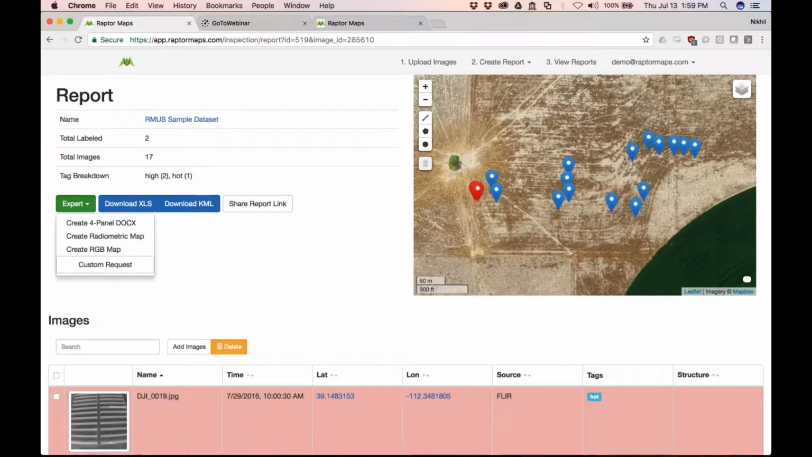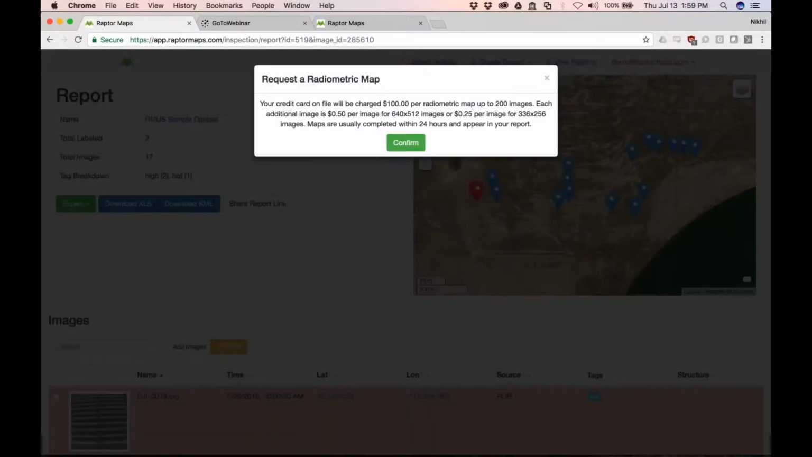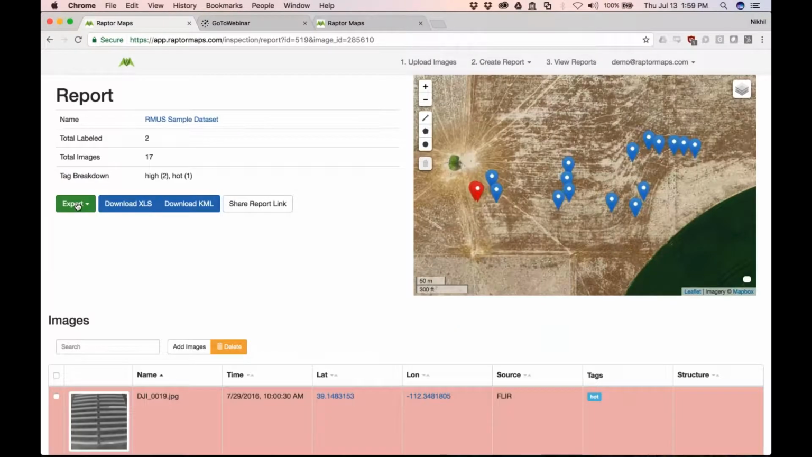And then for the expert button, so any of the expert deliverables, say a radiometric map, it'll tell you exactly how much it's going to charge your card on file based on how big of a job it is. To answer the question on timeliness, if you need something quicker than 24 hours, like in 12 or in 6, you would use the custom request button on the expert tool and say, I want a radiometric map, but it's got to be done faster. Then, based on the workload, we can provide a quote.